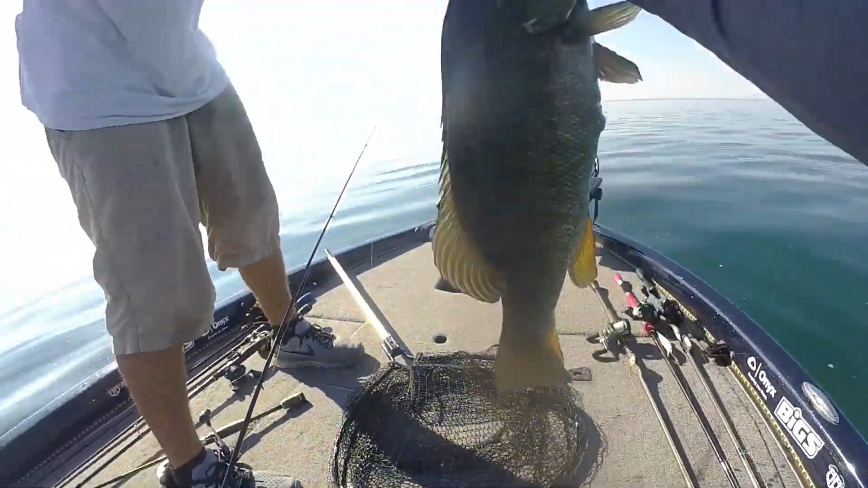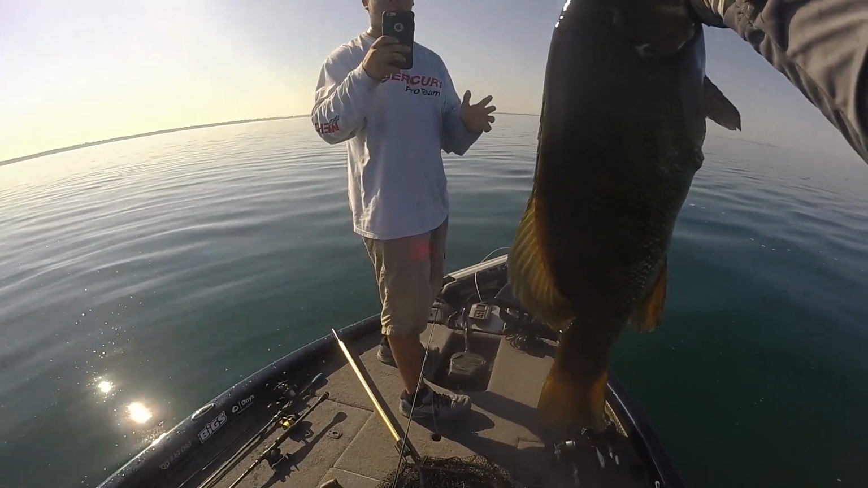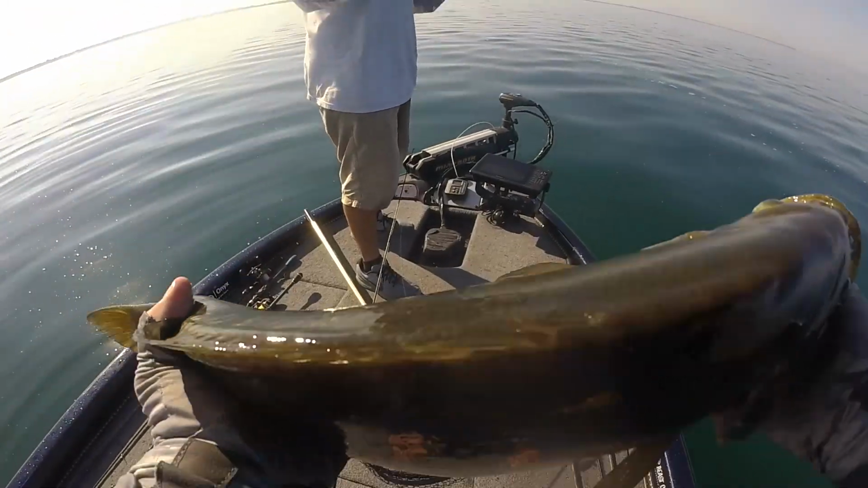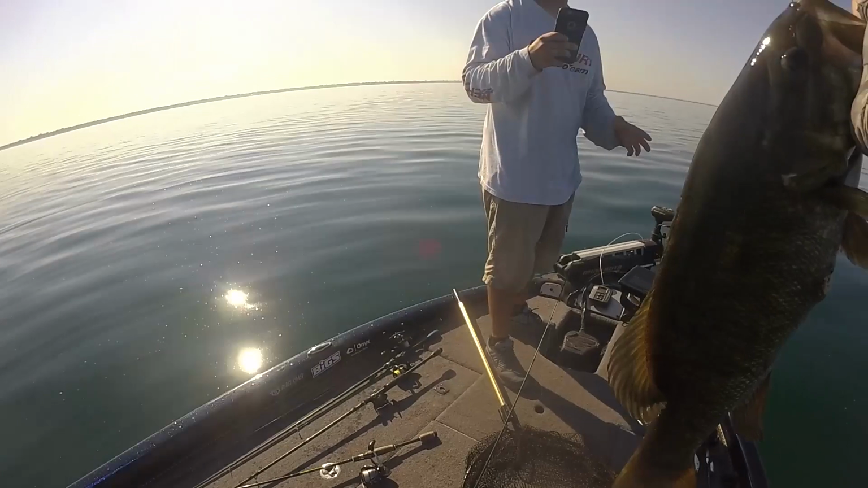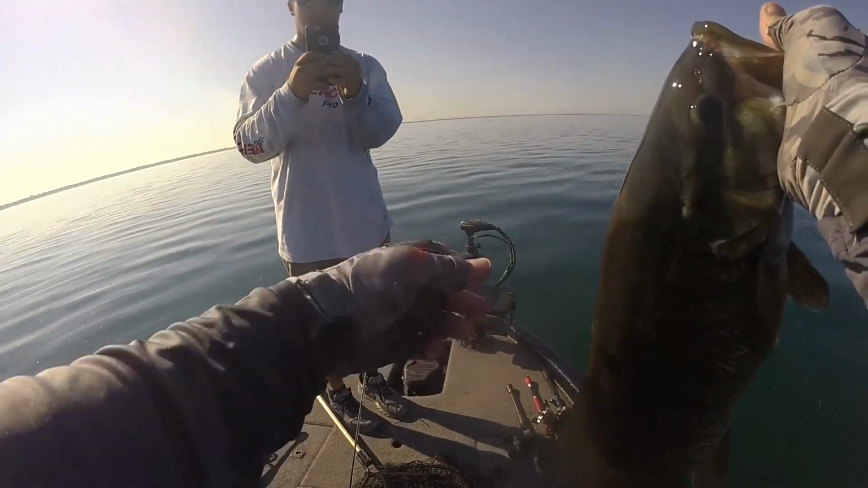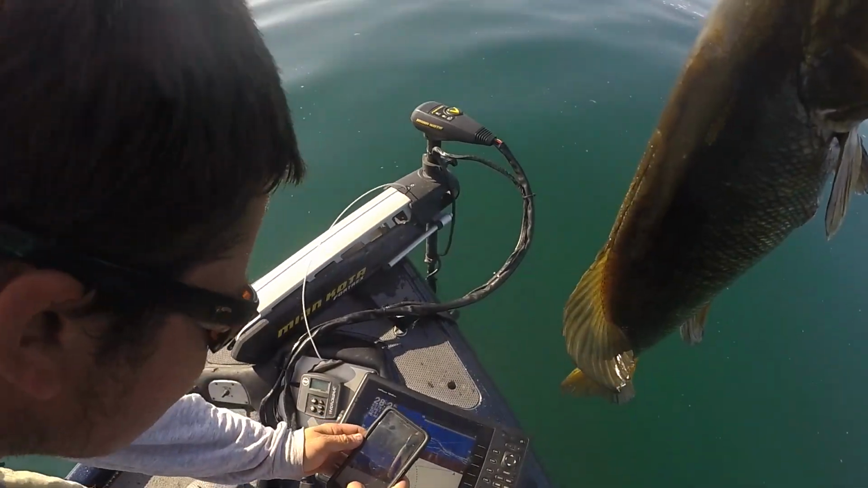Let me see it. That's a 5.5 pounder, dude. Next drop, there's a 5.5 to 6 pounder right there. We've never fished here before. We started graphing for about an hour and a half this morning. Didn't catch anything besides some 2.5 pounders. We are on some sauce now. Look at what we got right here. That graph is lit up.